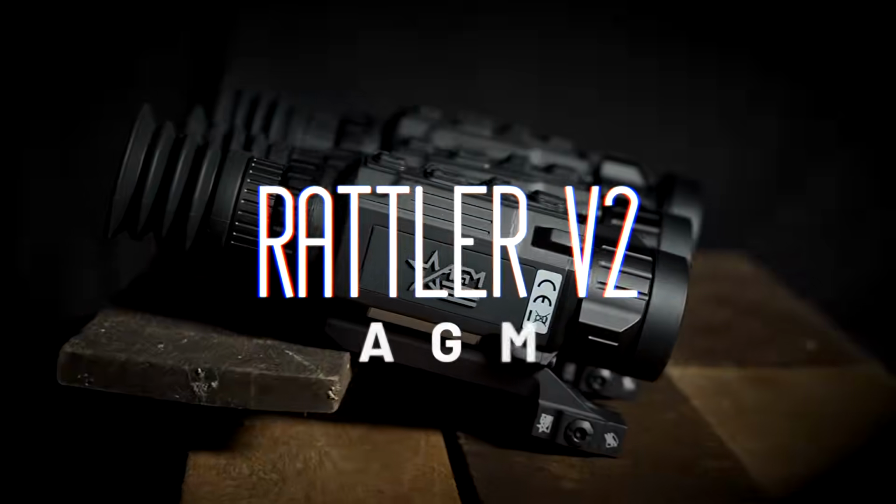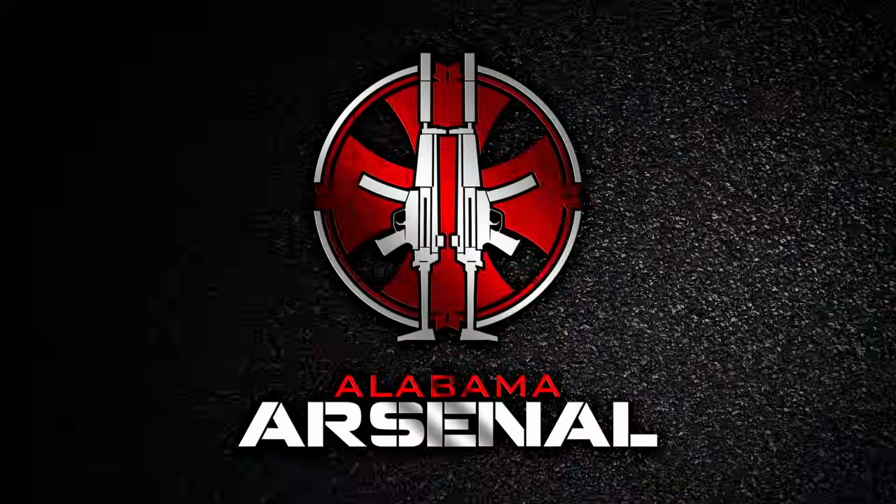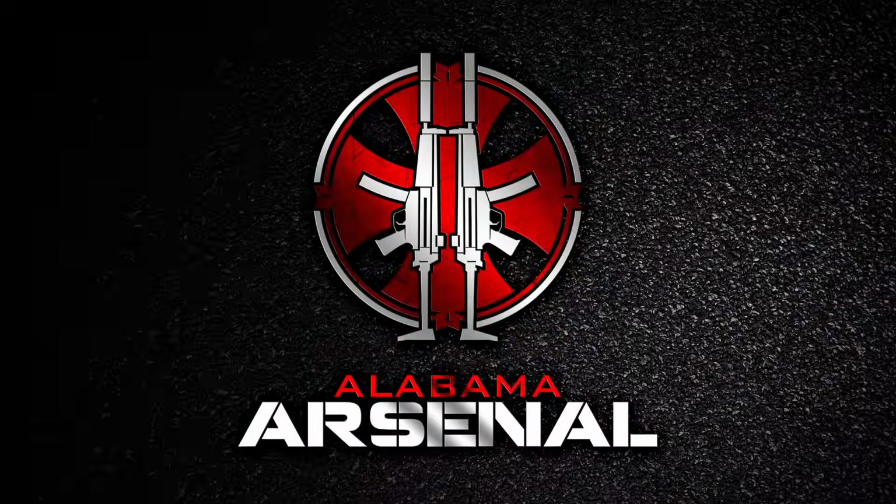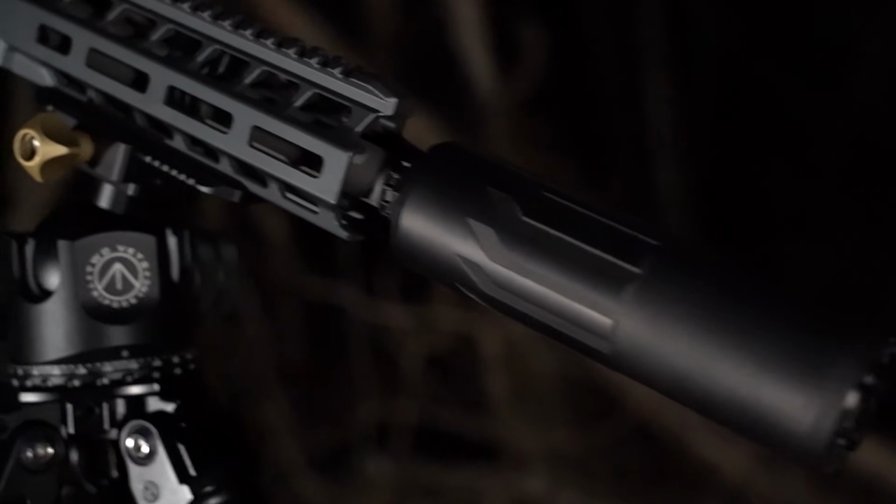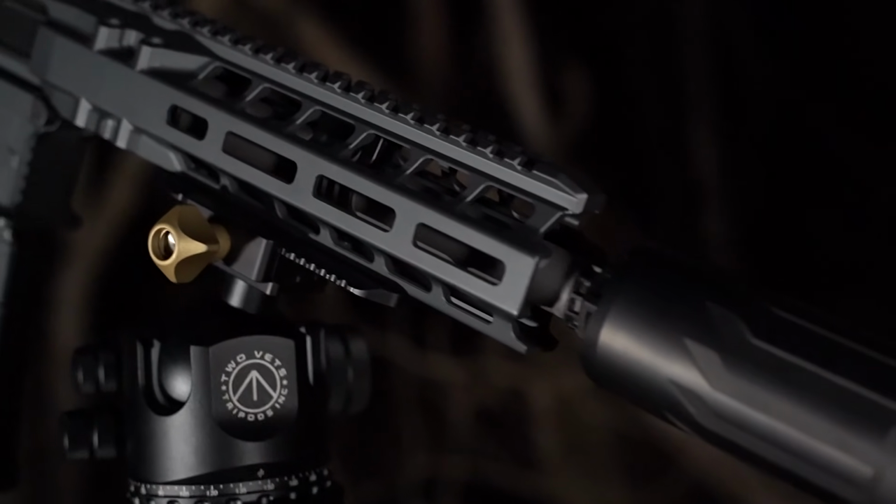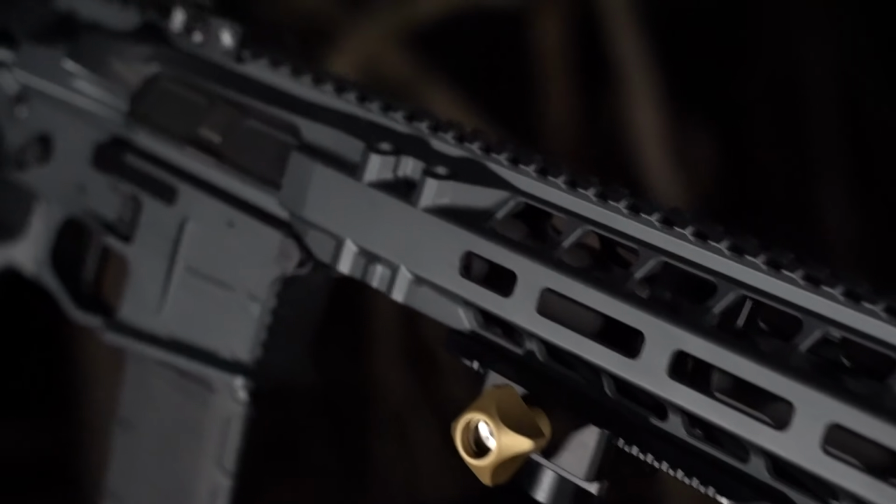If you're not familiar with what has made the Rattler line so popular, it is where cutting-edge technology meets ease of use in a lightweight, compact package while delivering all of that at an excellent value for the consumer. The Rattler V2 takes that winning package to the next level by improving on everything.